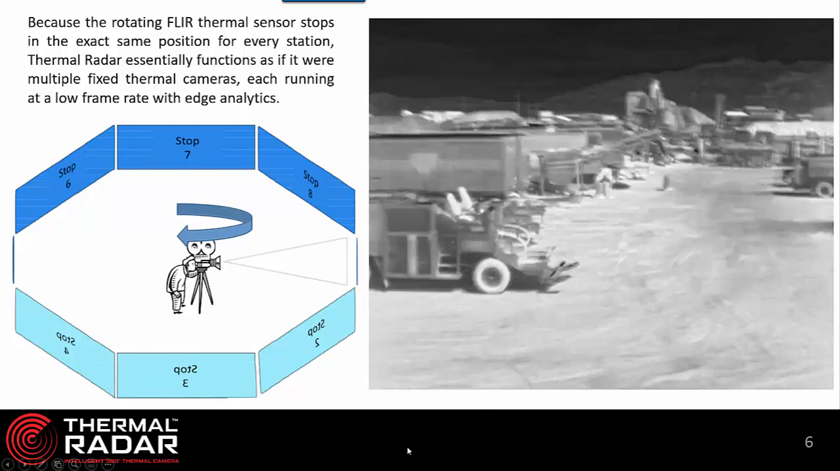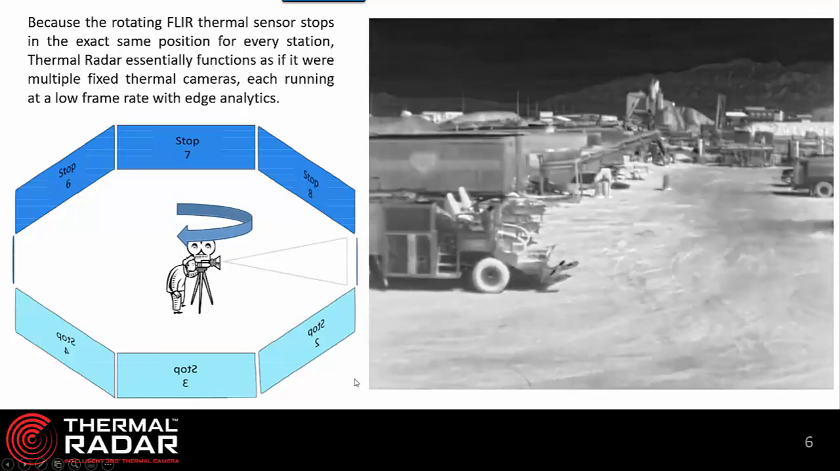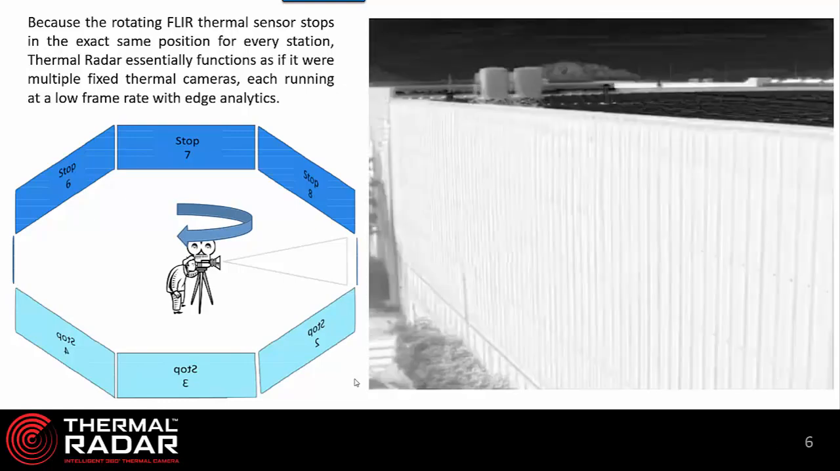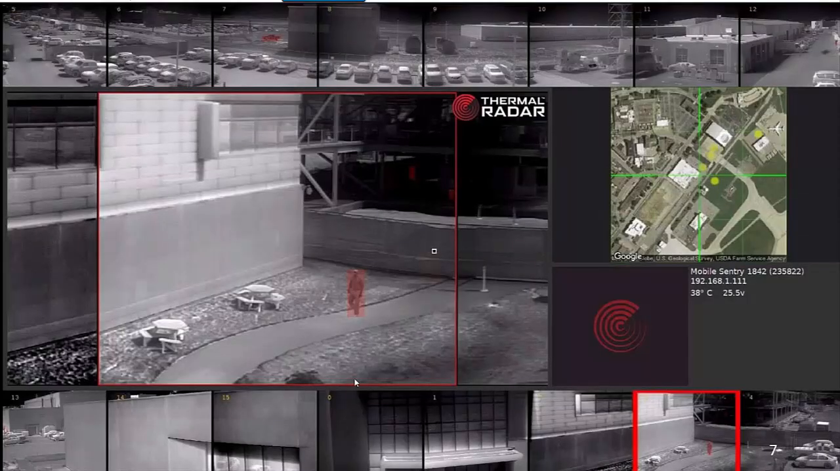Let me play that for you for just another second so you can get a feel for how fast that sensor is turning and how much data we are processing to look at every single pixel. Pretty amazing.